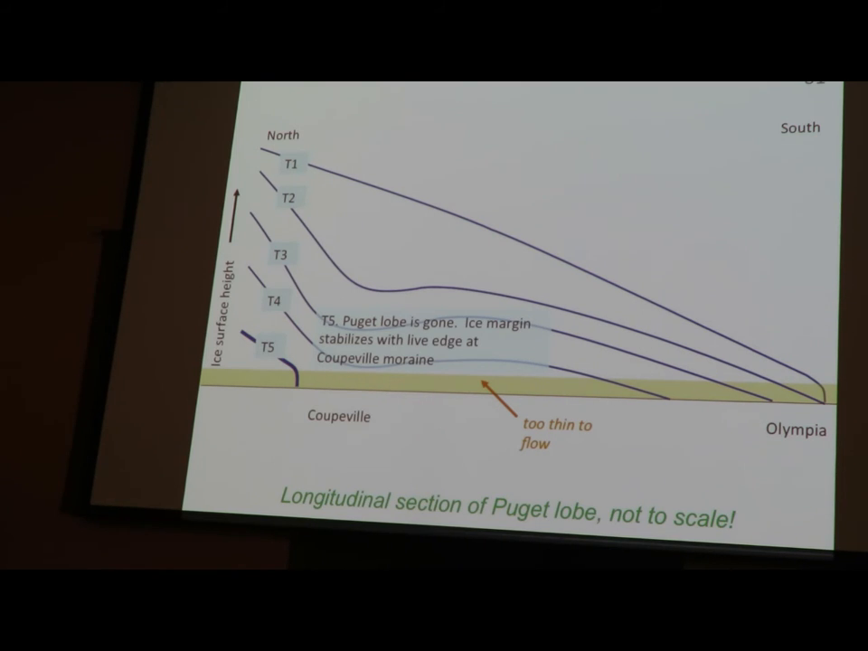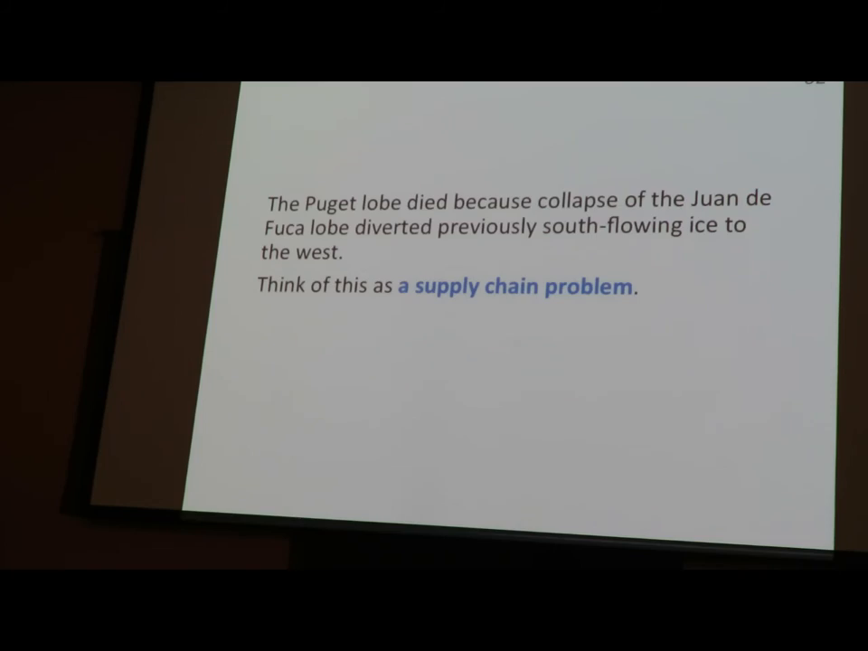Something like this, I think, is required to explain the absence of end moraines and the beautiful preservation of the sole of the ice sheet in the Puget lowland. Again, it's not that the ice machine broke. It's a supply chain problem. The ice is not getting here anymore.